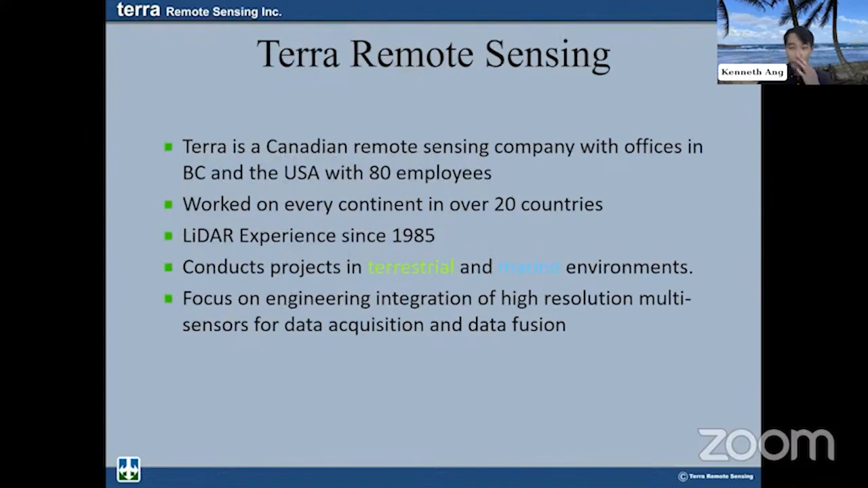So who is Terra Remote Sensing? We are a Canadian remote sensing company with offices in BC and USA, and we fluctuate between 80 to 100 employees depending on the seasons. We've worked on every continent in over 20 countries, and we have been working with LiDAR since 1985, and that was way before real commercial applications.